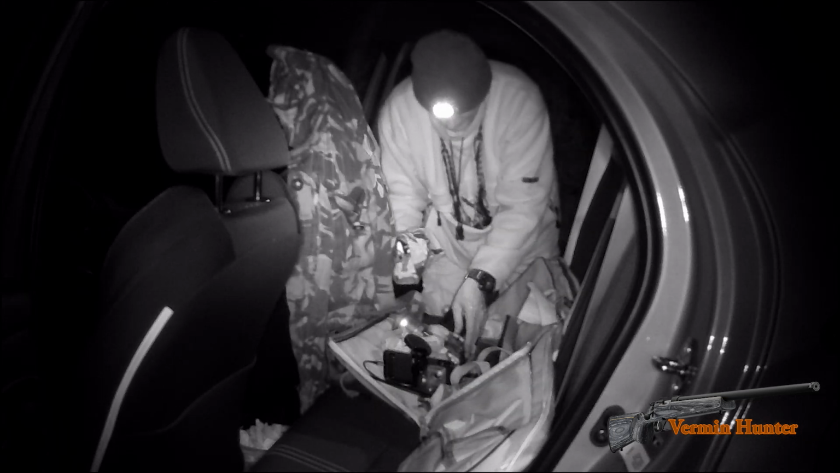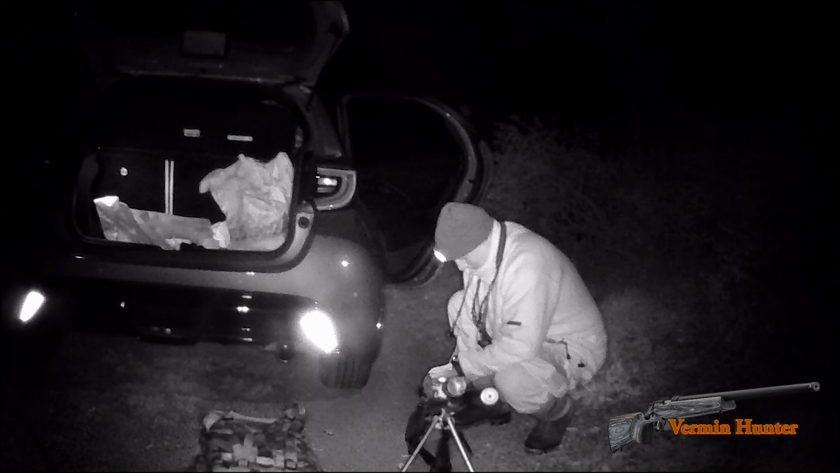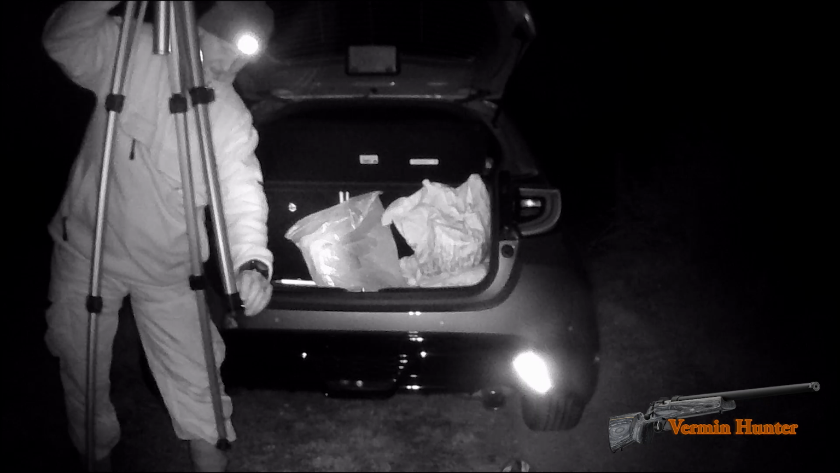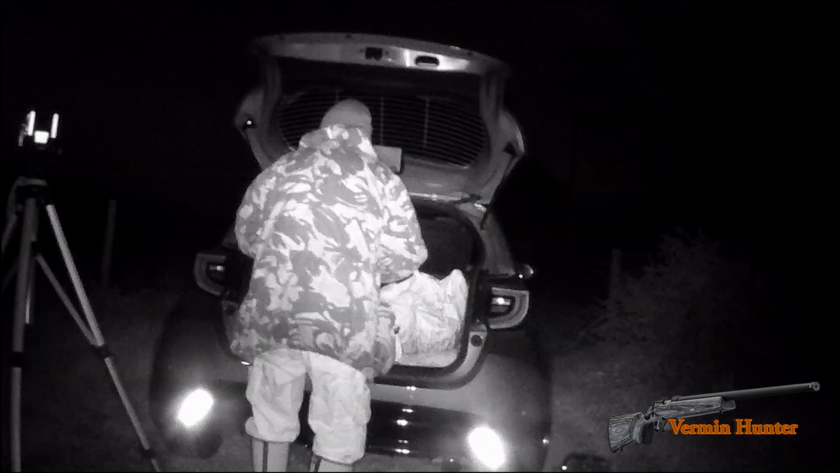It's a hill farm quite high up, so you will hear the wind howling through the mic sometimes. I do apologise for that. It's quite windy up there and it's quite open. I do get a lot of the weather up there, extreme rain, and in the winter very cold winds and a lot of frost.